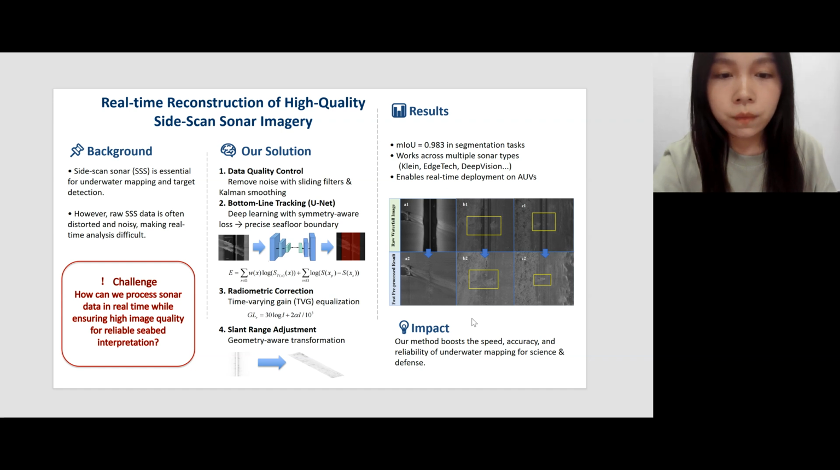onboard hardware. It worked reliably in real-time missions and provided image quality comparable with the offline method. Thanks for listening, and this is all about my proposed method.